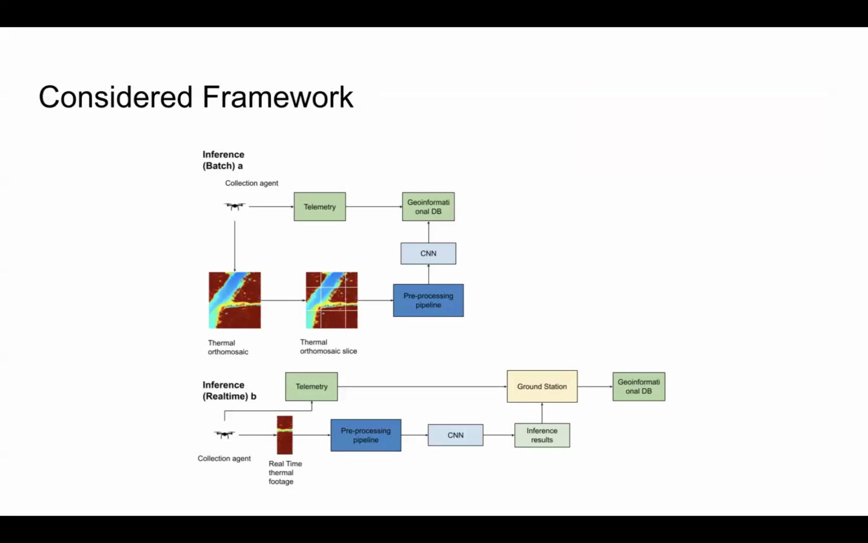The considered framework is developed in two possible configurations. The first one being inference in a batch mode, and then there's inference in real-time mode. In a batch mode, the whole area is first scanned with a UAV with sensor attached, and thermal orthomosaic is generated. It is then sliced into smaller pieces, which are fed through pre-processing pipeline and into CNN. It works well for large-scale demanding operations and reconnaissance, but is not as useful in the actual landmine removal process.